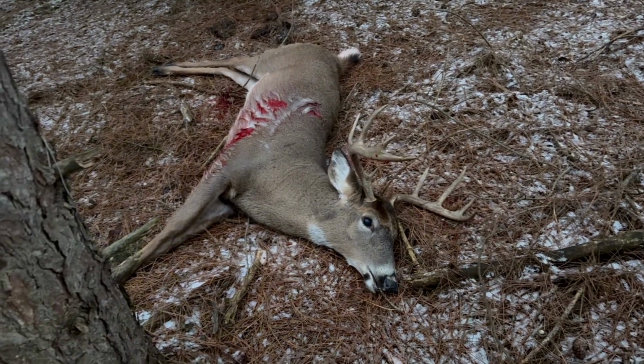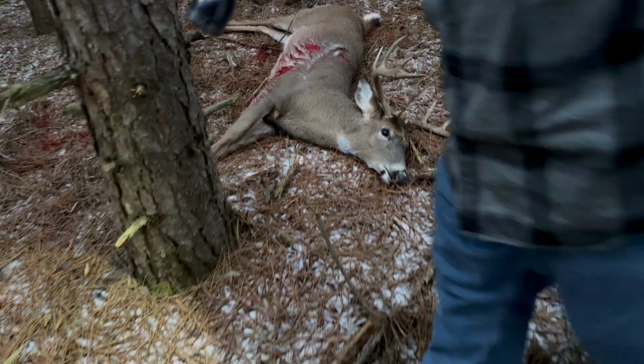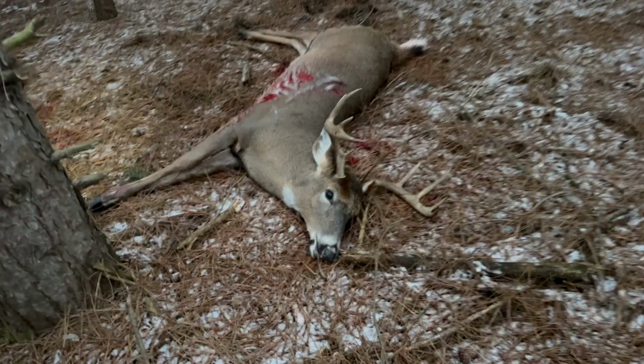I was super excited and was glad to share the experience of finding him with my dad, who, for the record, has never shot anything bigger than an 8-point. So I finally have some bragging rights.